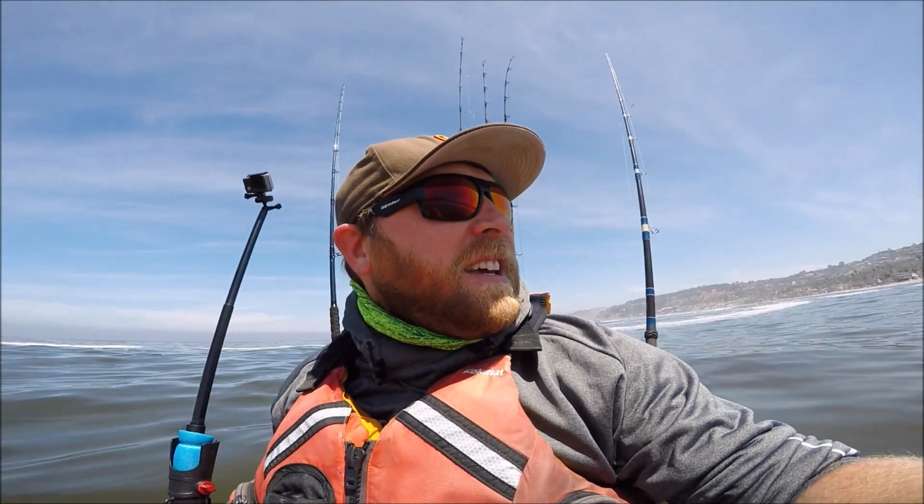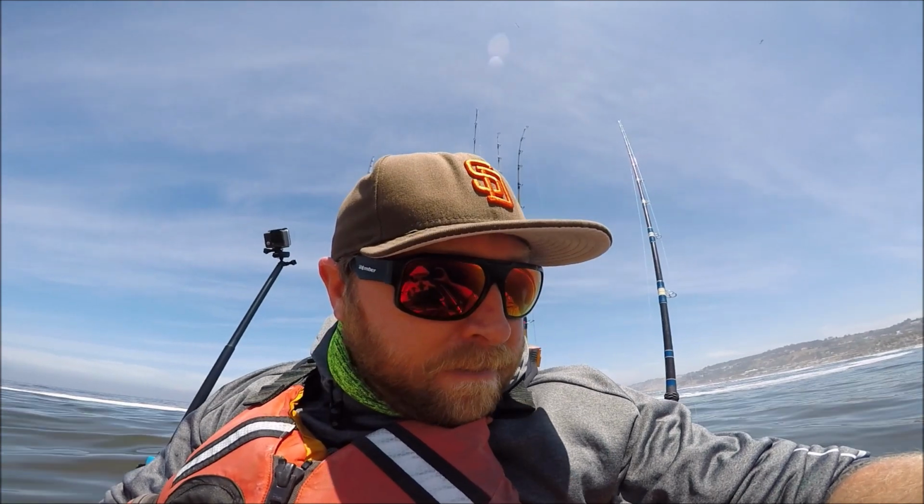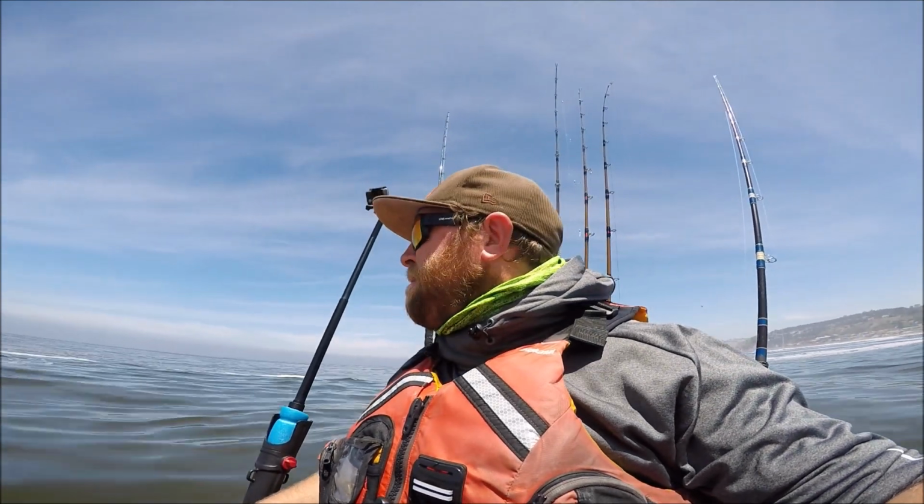Surf's looking pretty hectic. That 2 to 4 foot short interval wind swell now's got a morning worth of wind chop on it, so things are looking interesting. I'm gonna go ahead and stash all my stuff: fish finder, phone, tie down my poles, secure my drive, radio's gonna get stashed, completely clear off the deck. That way if I do yard sale, hopefully I'll just be cleaning up some sand out of my reels, and that'll be about the extent of the damage. So yeah, we'll see. I'm gonna tie everything down and try to punch through this.